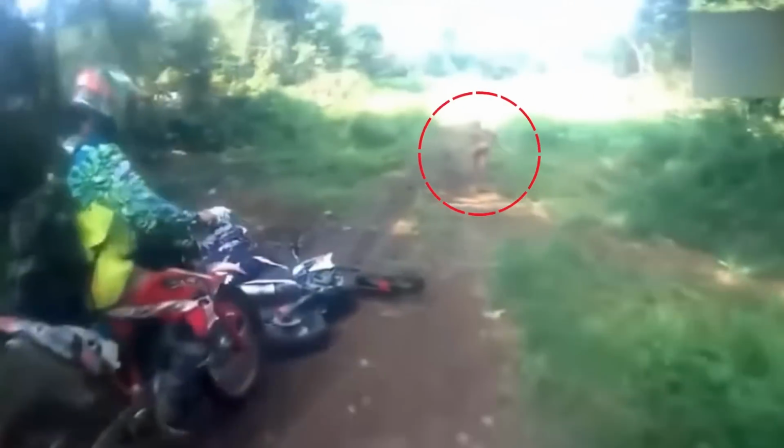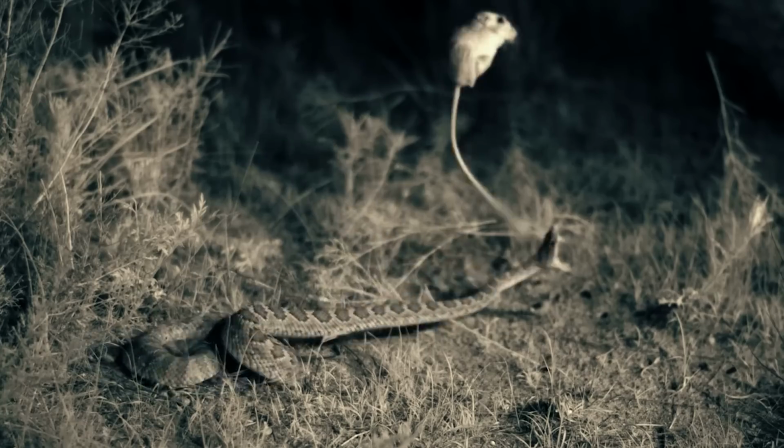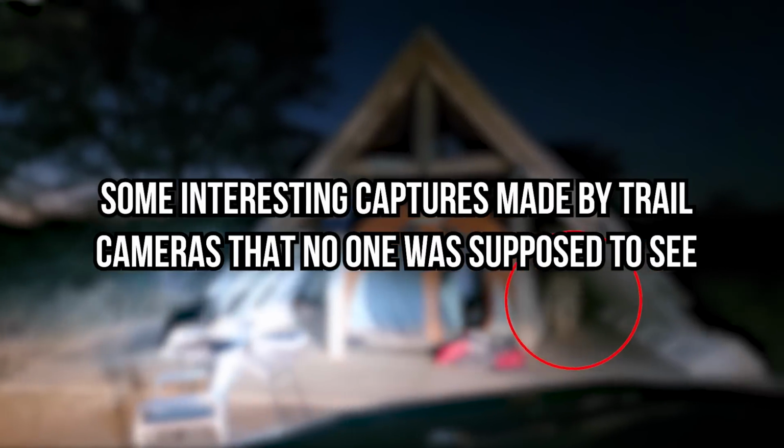Trail cameras are often crowned for recording unbelievable moments, whether it is wild wrestling, bird dives, or eerie figures. Here are some interesting captures made by trail cameras that no one was supposed to see.